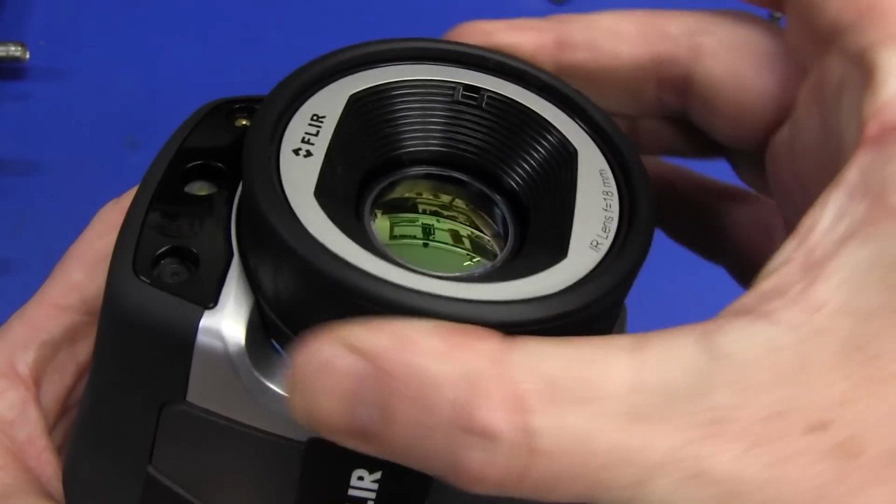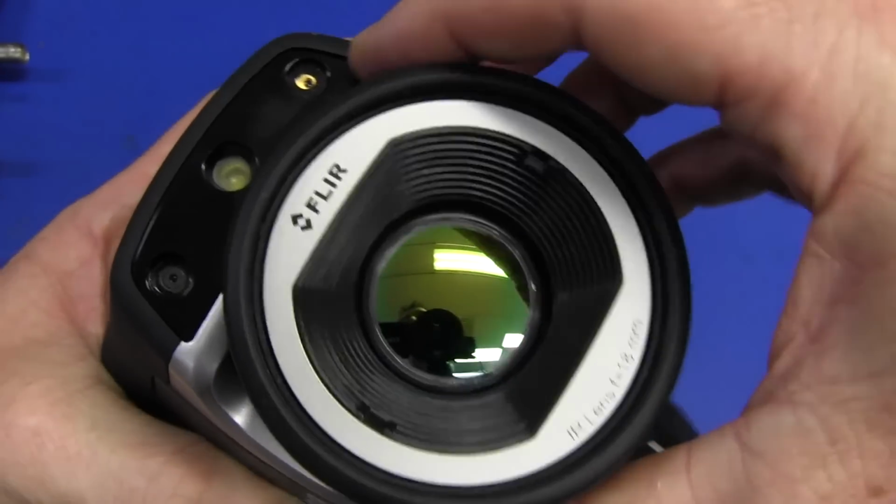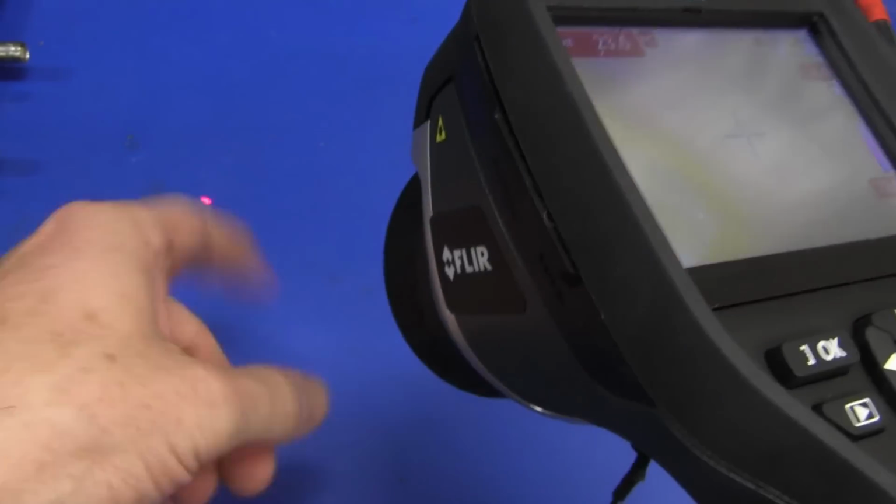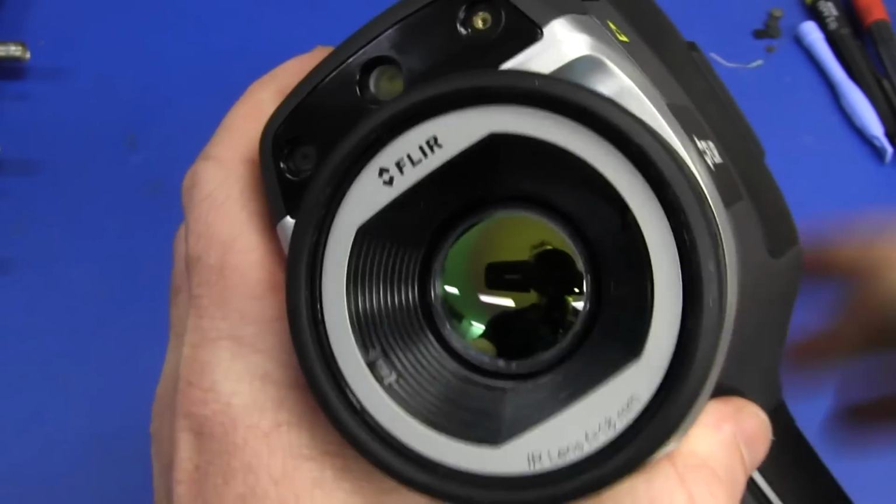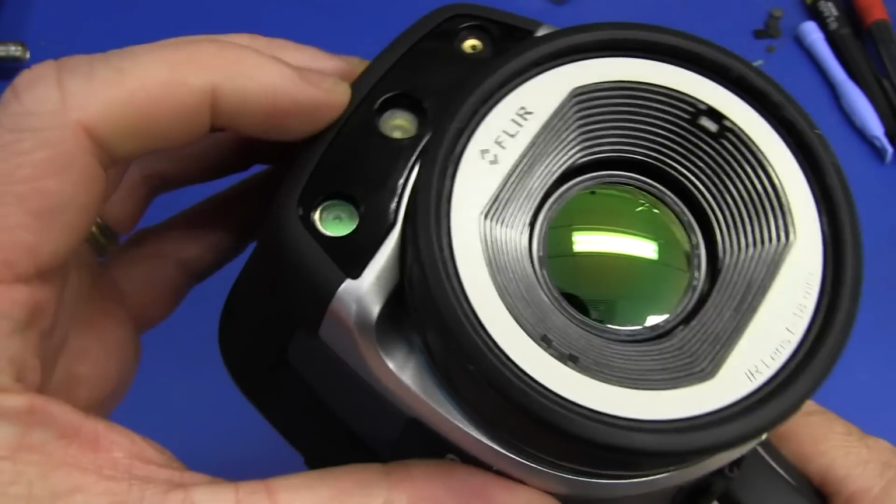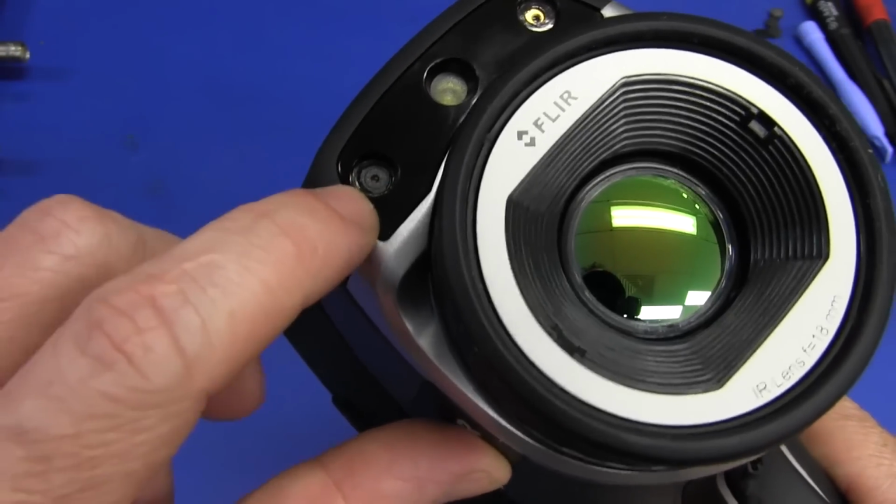On the front we've got a focus adjust ring here, it's manual focus. On the top here we've got a laser pointer, so you just press the button down here and you've got a laser pointer. There is a bit of a parallax error there, of course, because it's not directly in line with the sensor, so it's only really good at larger distances. And then we've got a camera lamp up here. It's an LED, of course, just like a flash for the digital camera that we've got here.